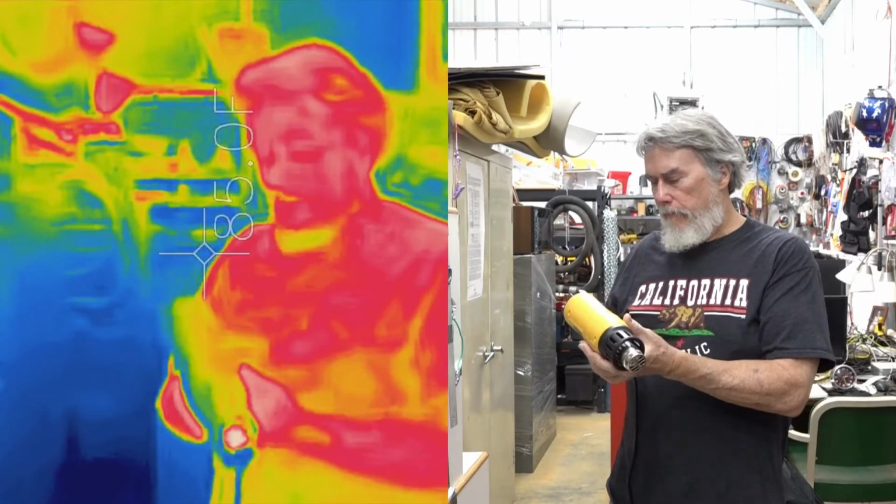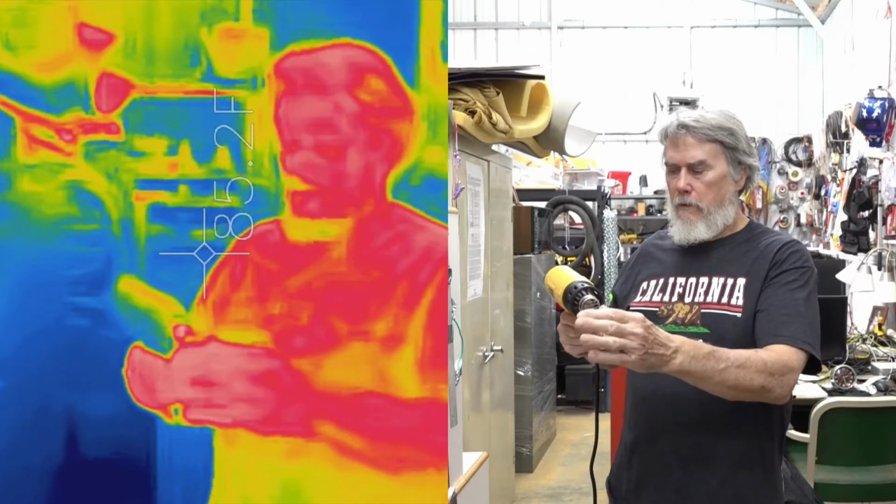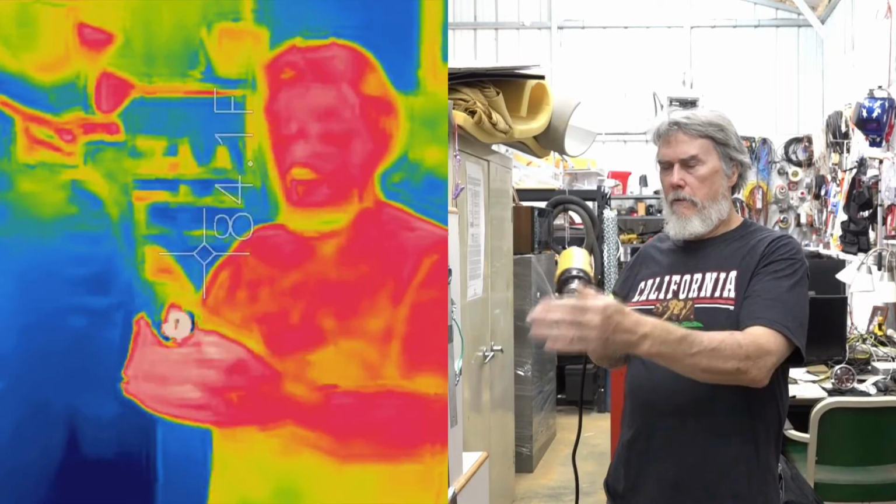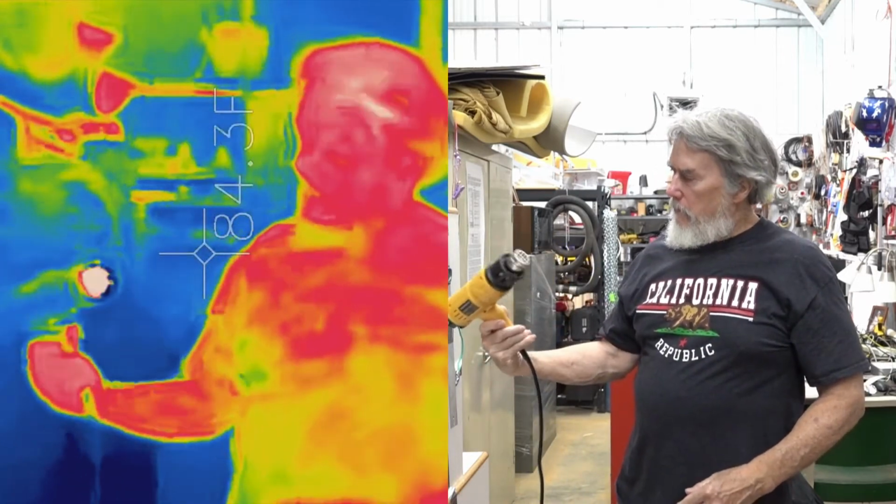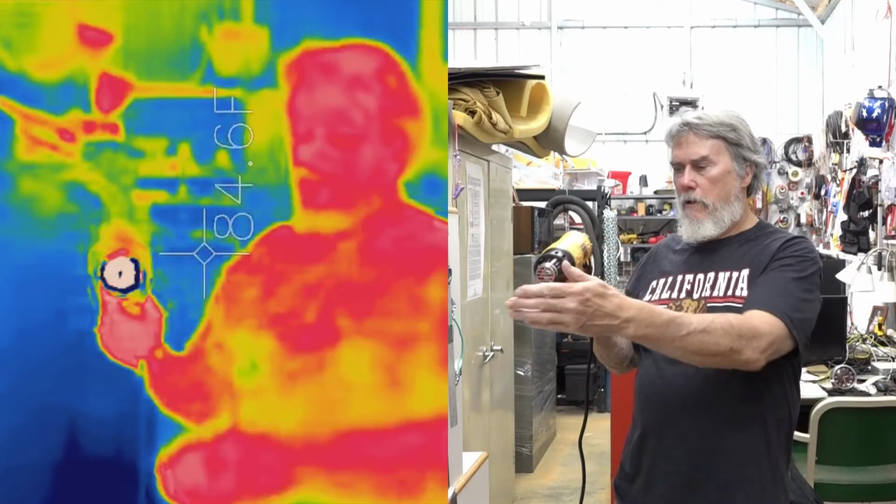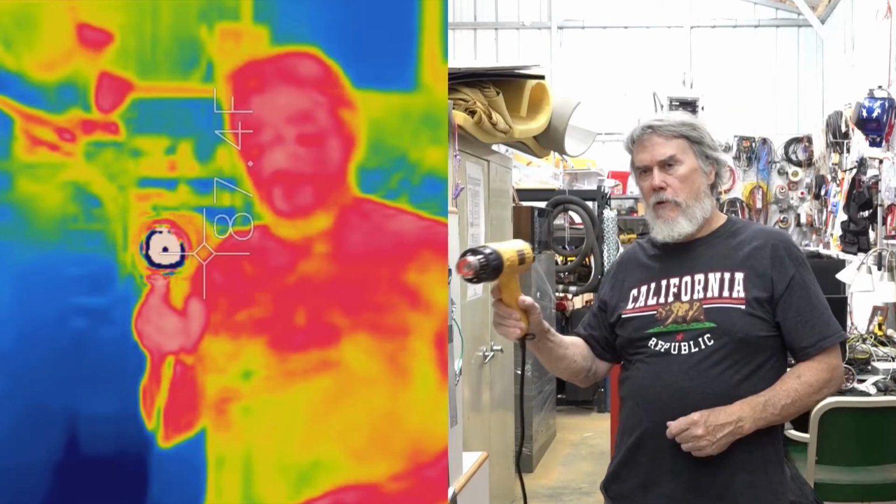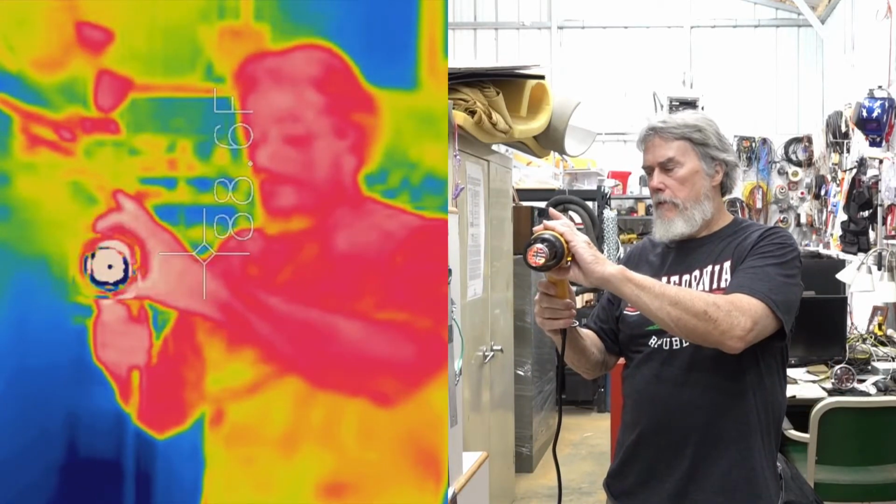And if you turn this thing on, turn the heat up here. Air goes in here, comes out the front. You see it's glowing red. You can probably see that visible light, and probably infrared too. So we're going to turn that off.